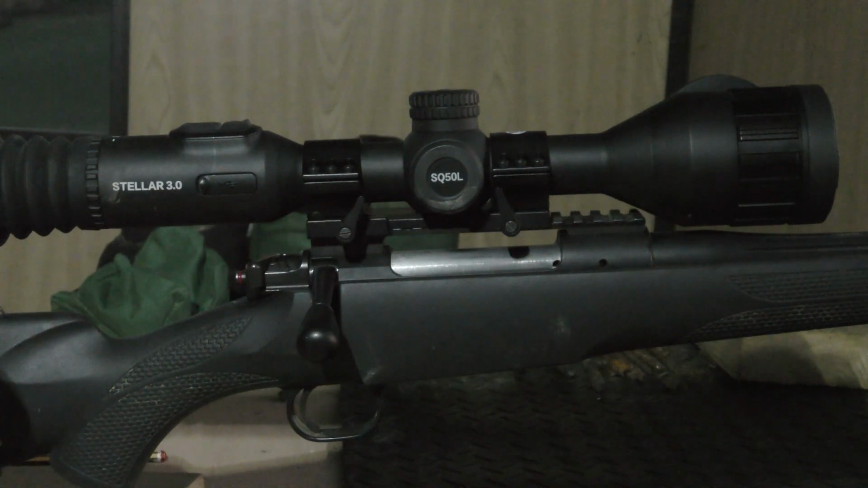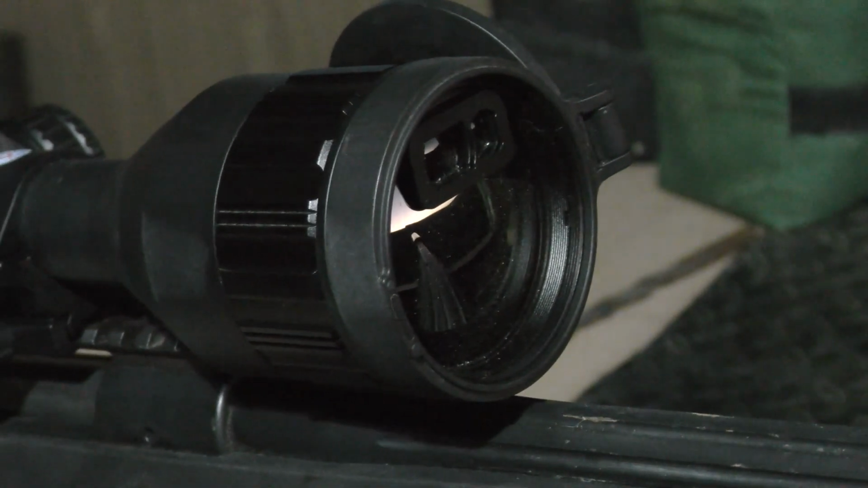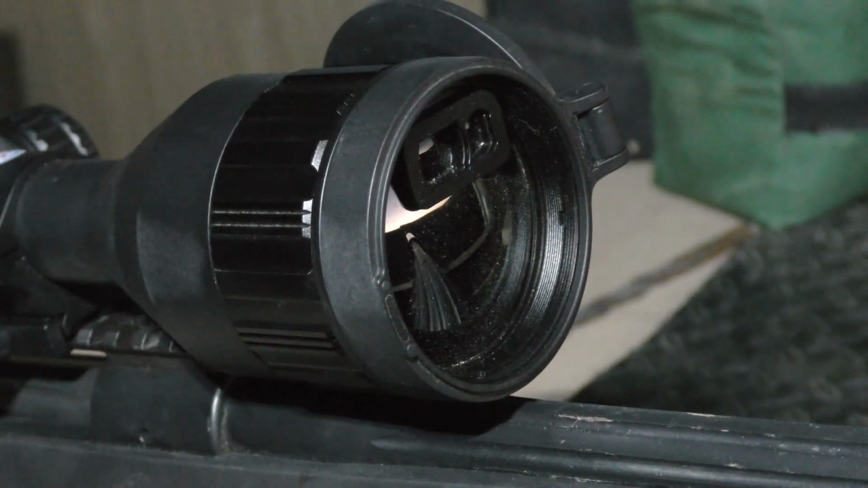We've also got the main feature of this scope, which is a built-in LRF, or laser rangefinder I should say, built into the front lens, 50mm front lens. It's got a little laser rangefinder built into the top of that. Combined with that, we've also got an internal ballistic calculator on here. So it really is a clever little scope. It's very much like the Alpex night vision scopes, the Alpex 4K LRF. It's basically the same as this, but a thermal version of it.